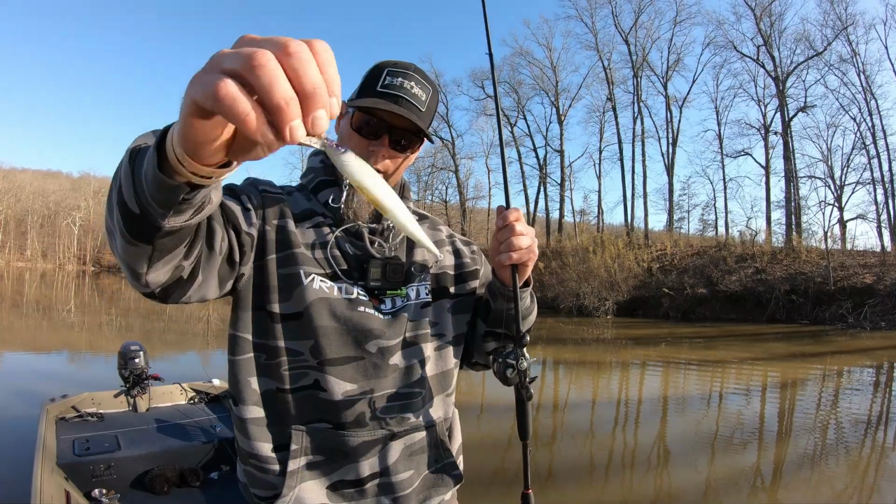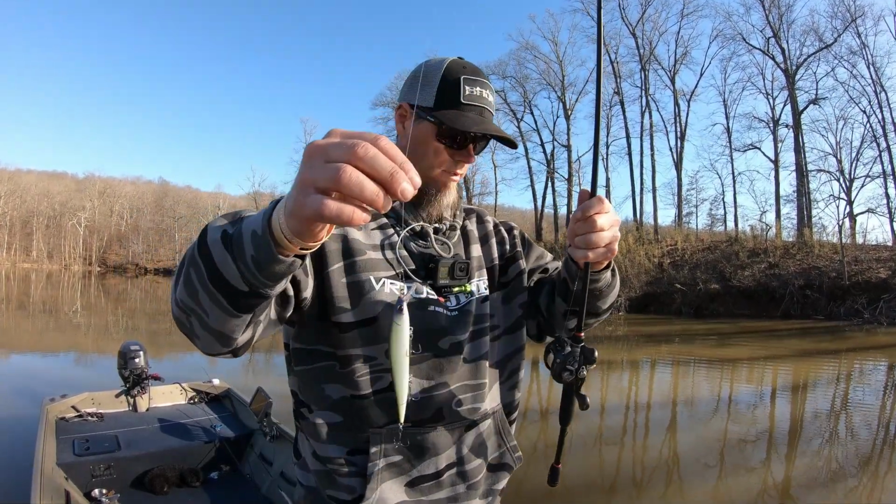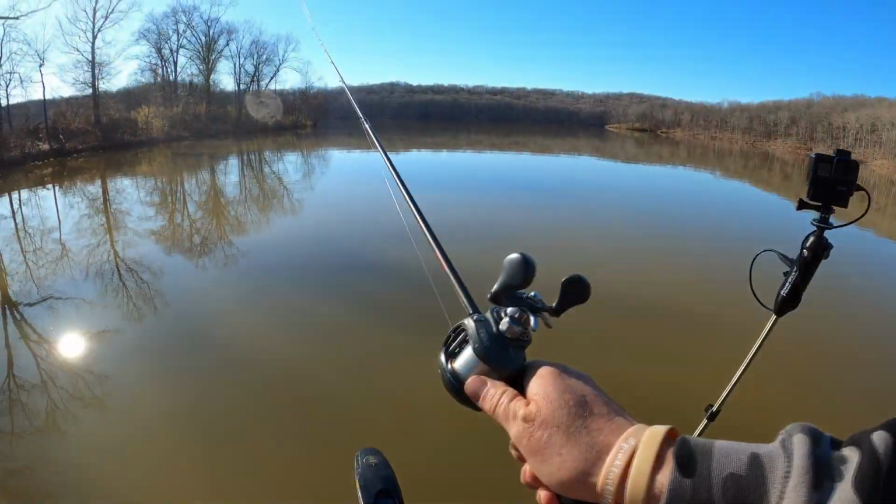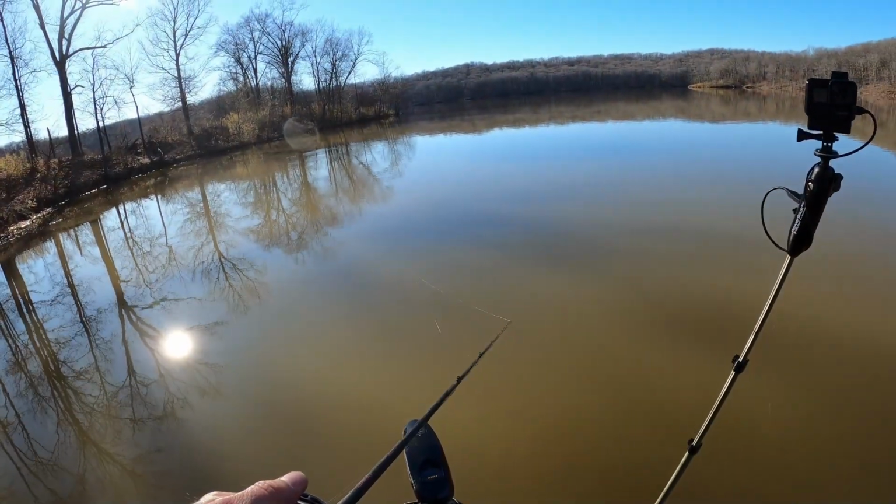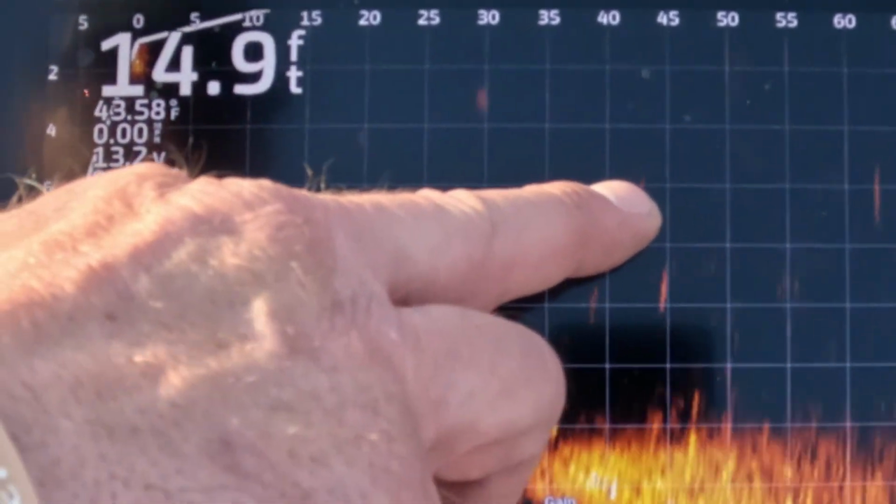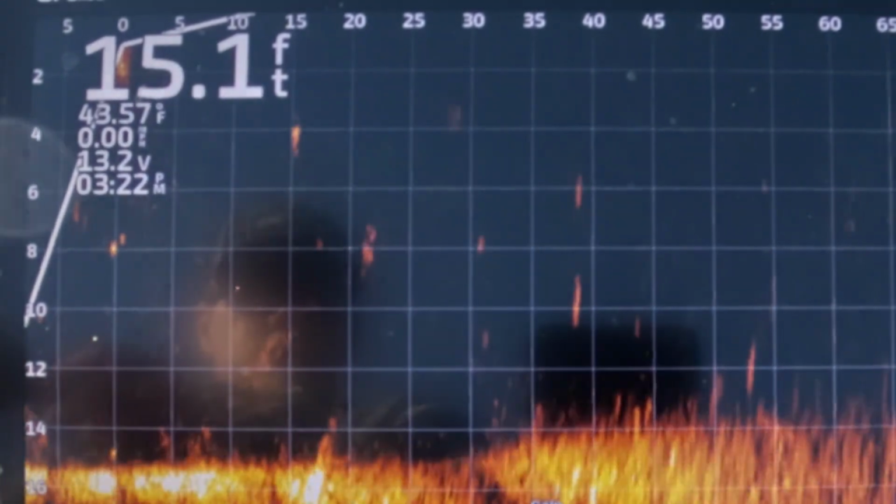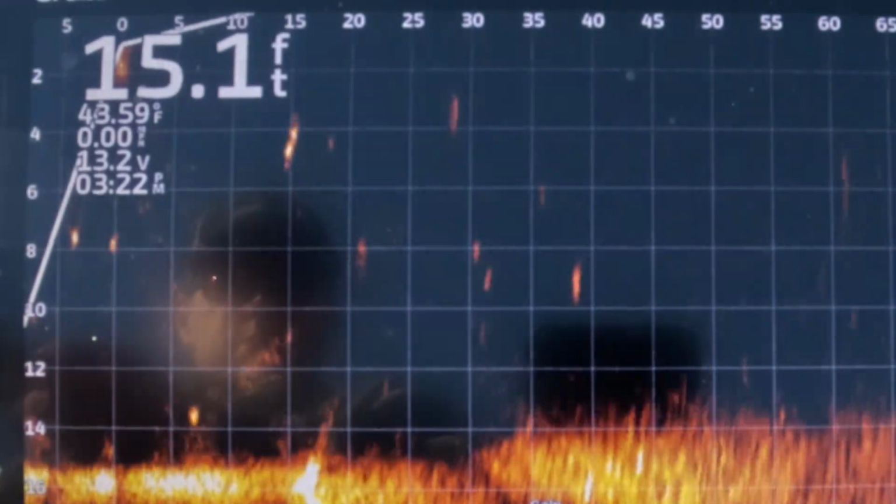All right, next we got the Berkeley Stunna 112. We'll also be testing the 112 plus one, and this is on the mono. We're gonna start with the mono first. Now this is a slow sink bait. There it is. It's hanging out there about 6 on the mono. Yep, about 6.